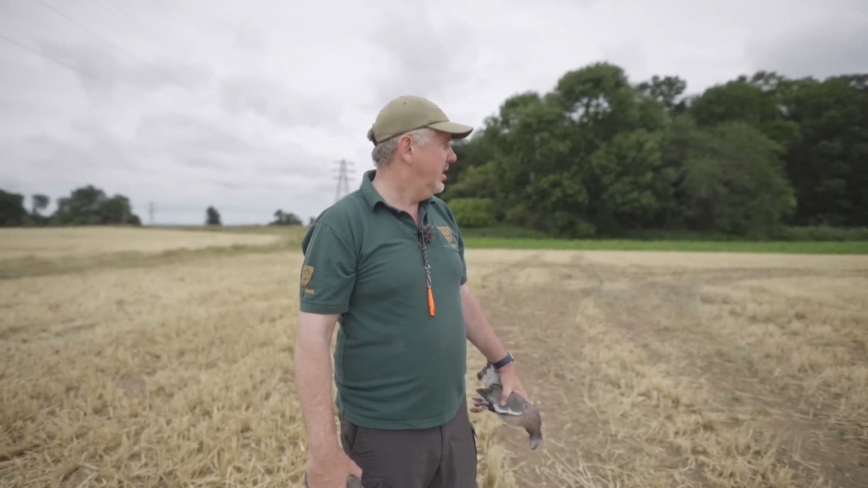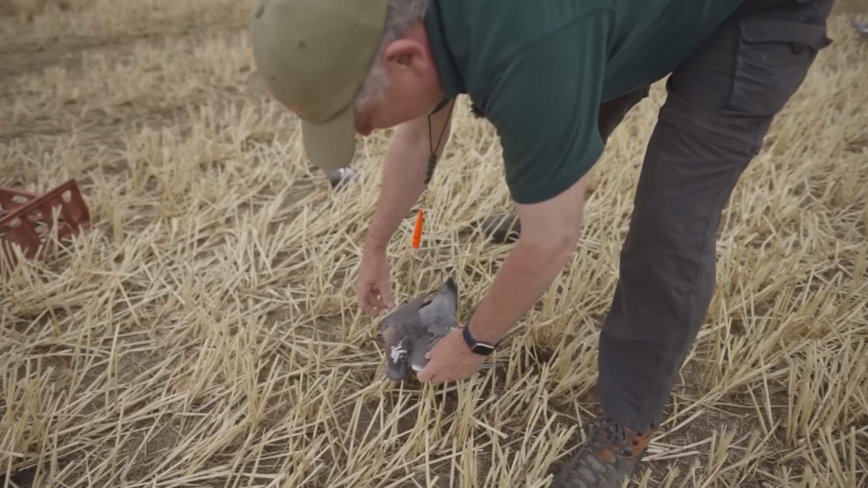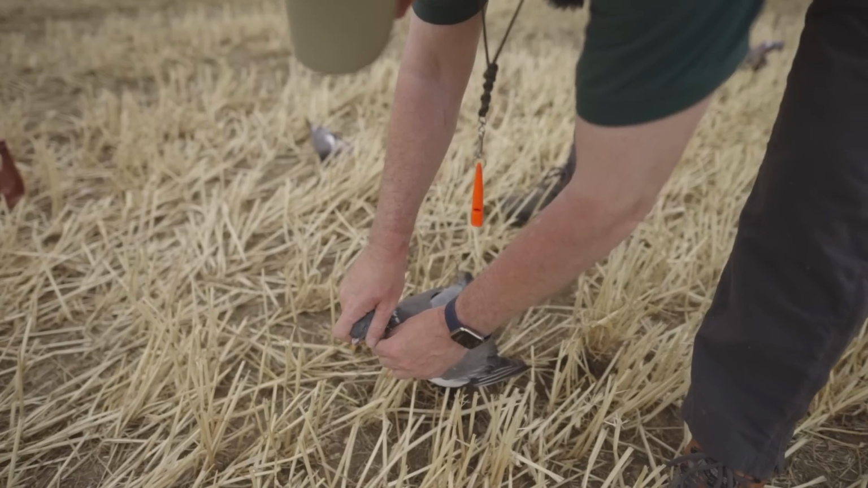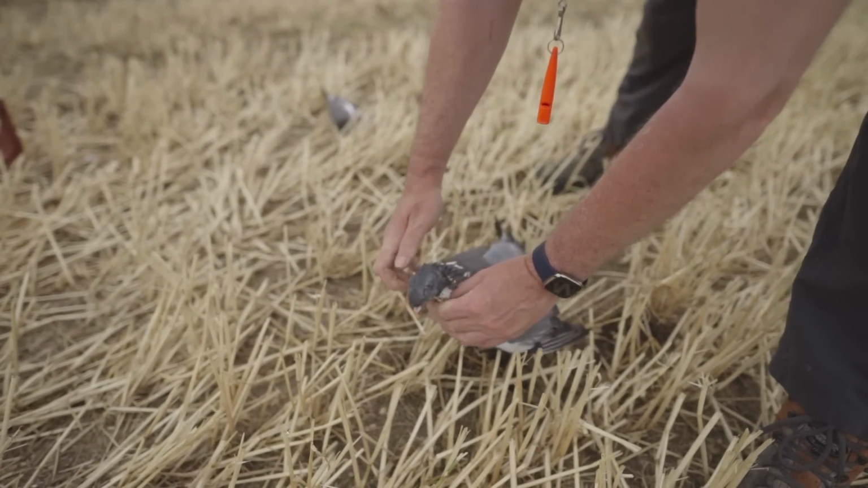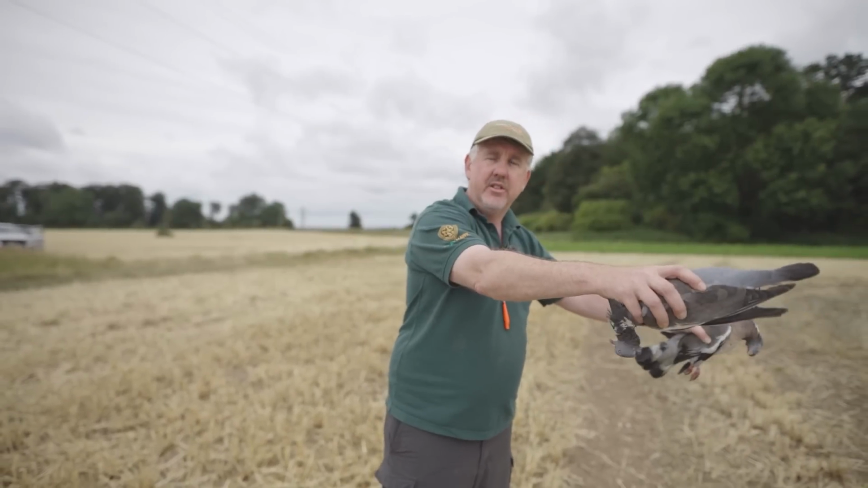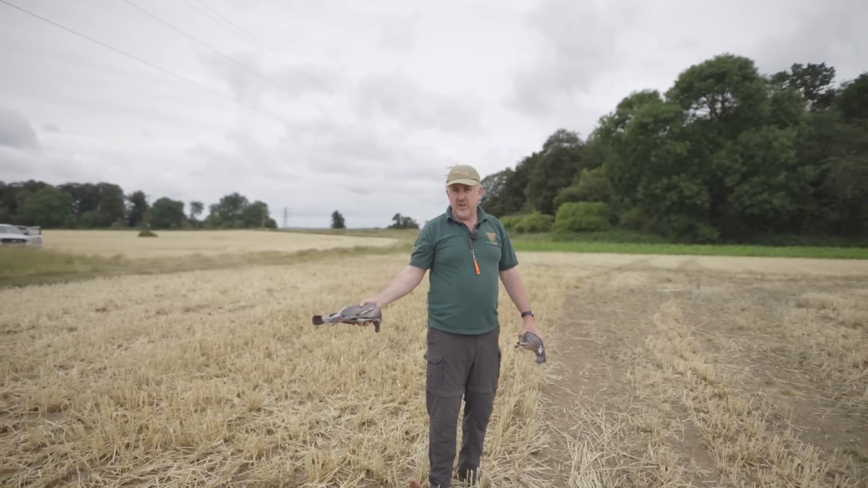so that's good. We are underneath some cables where the hide is, but they like this end of the field, and the wind is behind us, so I don't think that's going to be an issue. I wouldn't normally set up underneath cables, but our decoy pattern is going to be out in front of it, and there's a field behind us as well, which they can go onto as well.